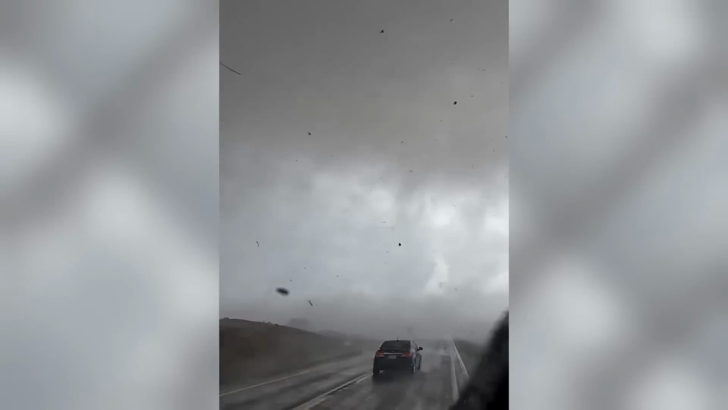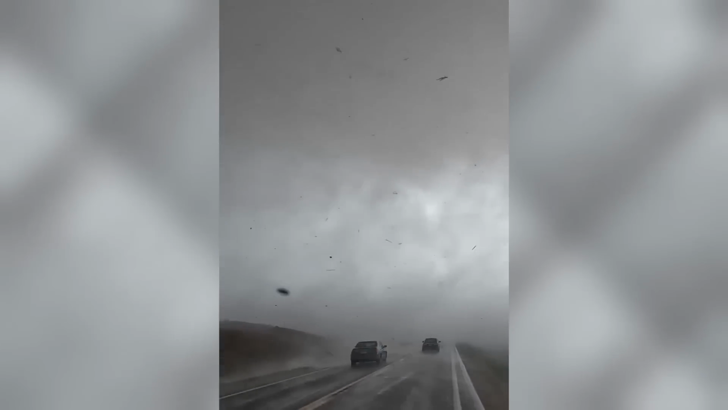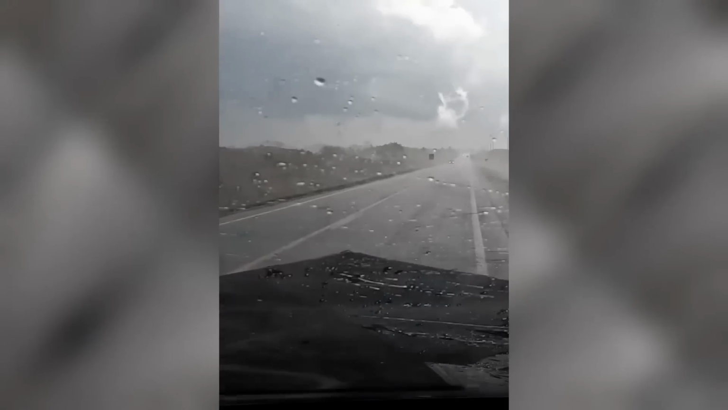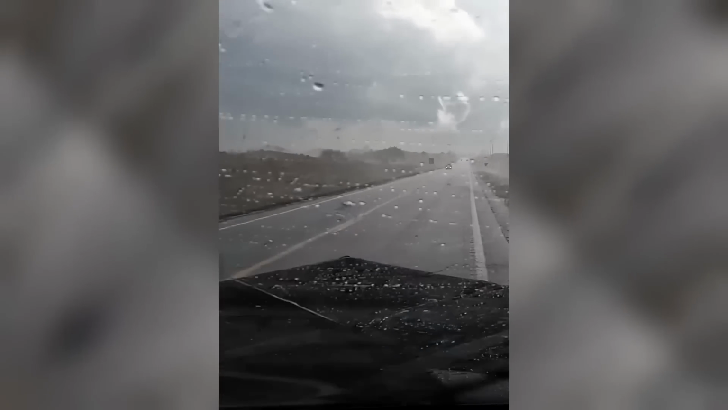Drop down, drop down! Windows up! We're in it! We're in the tornado! Hold on, guys! Hold on! What is Spikes? Here's popping, that's fine! Let's go! Here's the shoot it! Wide! Go wide! Go wide!